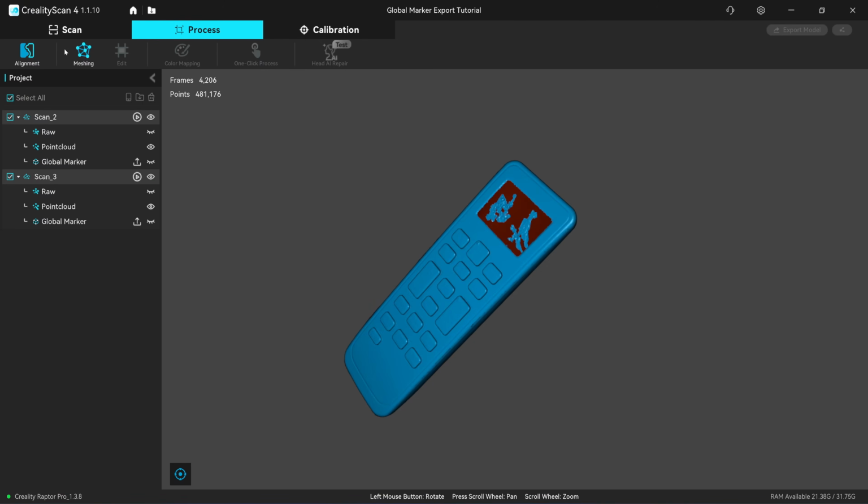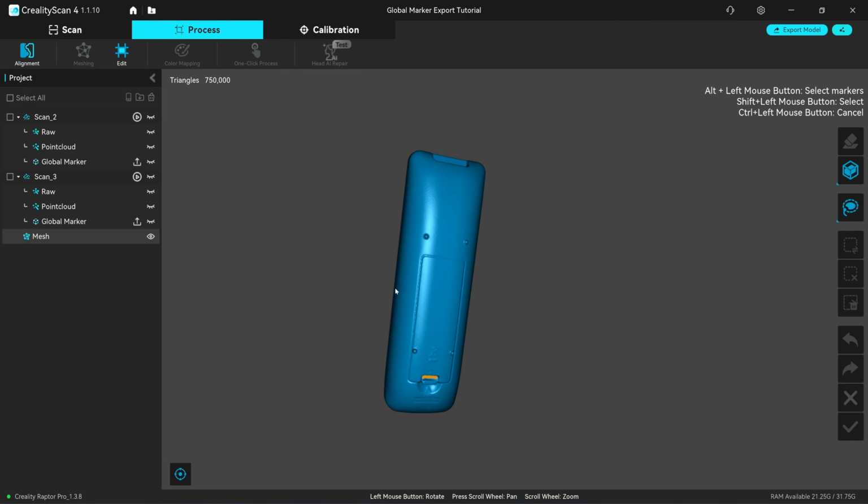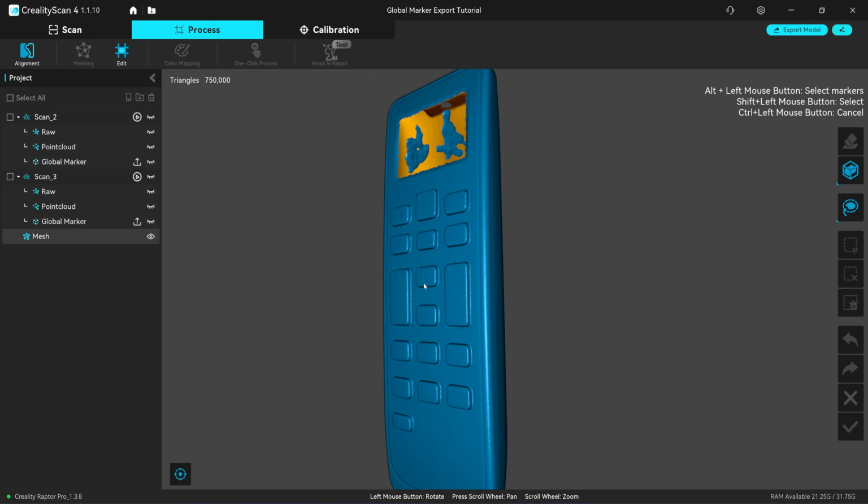Okay, next I'm going to mesh it. Click on apply. It's much easier to scan than the last year version.